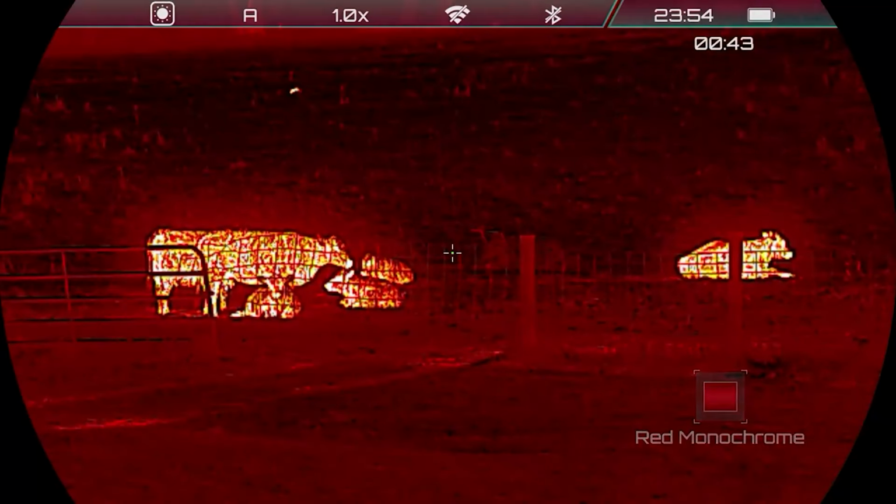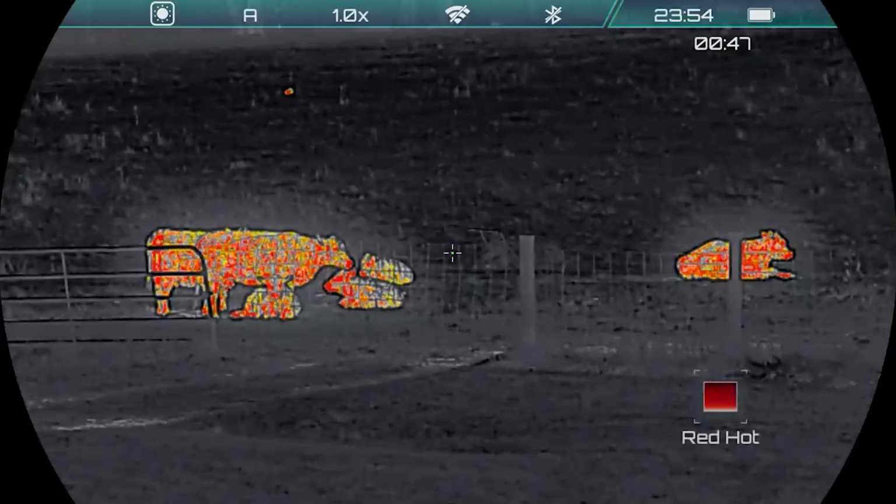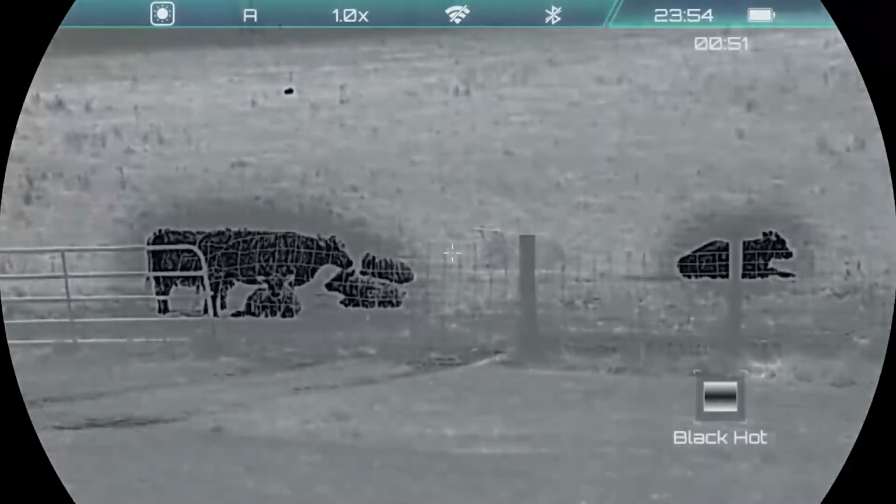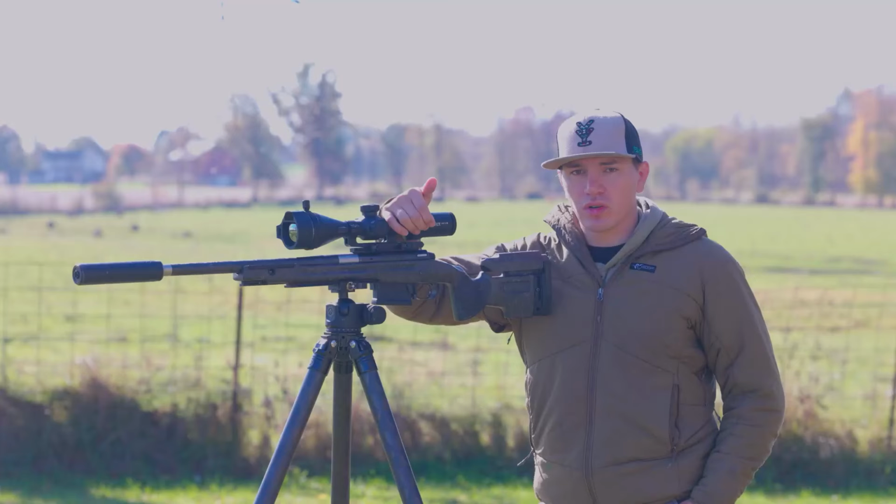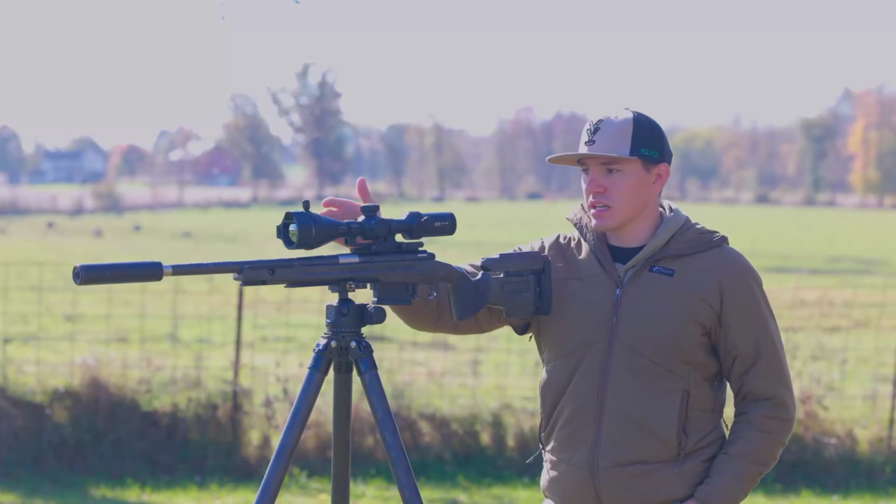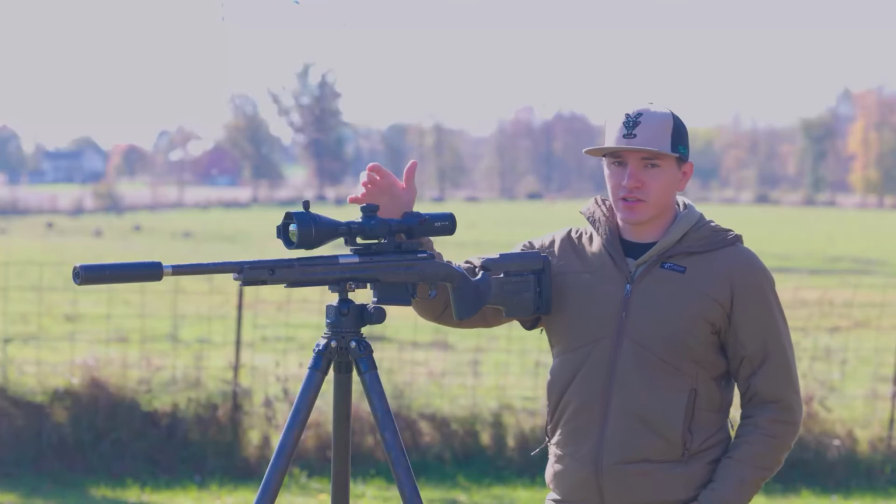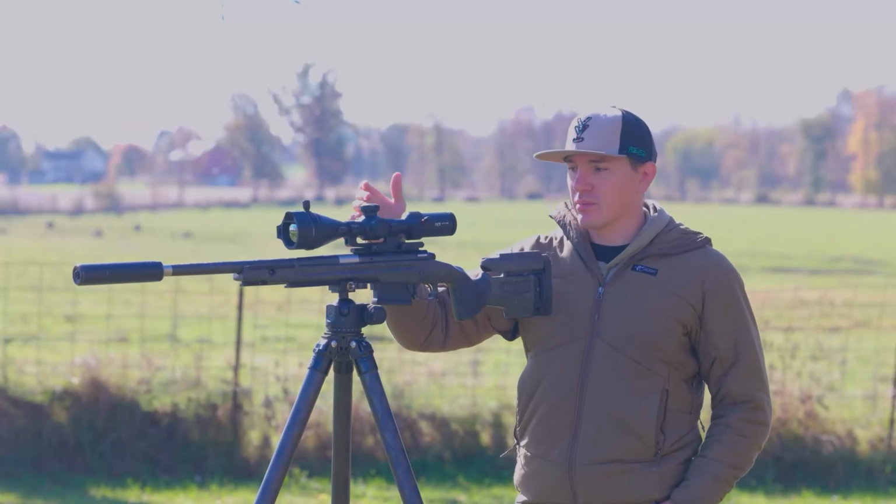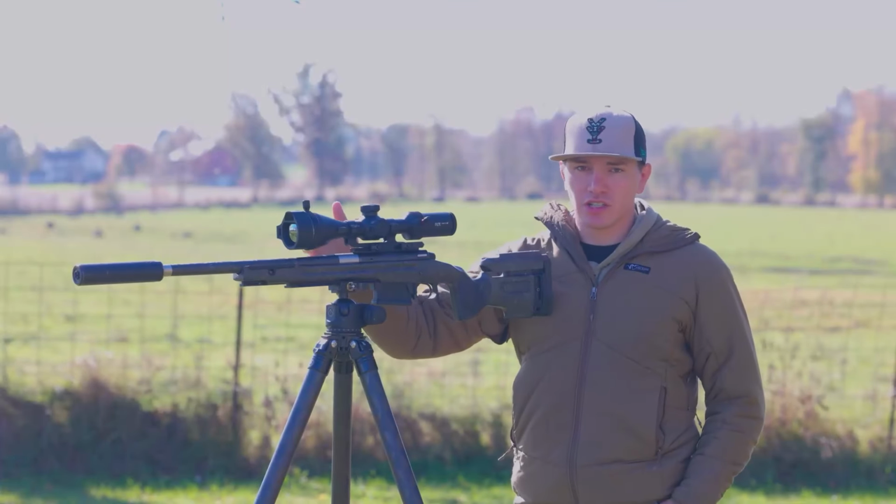So talking about the zoom, the base magnification is 2.8. You've got a digital zoom of 8.4, but with this optic, you also have the ability to optically zoom, and the optical zoom goes from 1 to 3x. By now, a lot of us have dealt with or seen optical zooms. You're not necessarily zooming in on the thermal image, you're zooming in on your screen, so you keep a lot more quality than if you were to digitally zoom in.